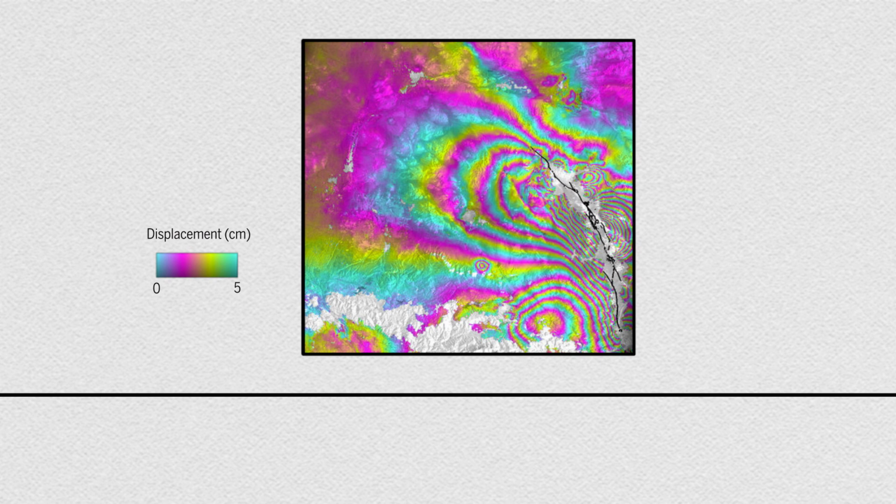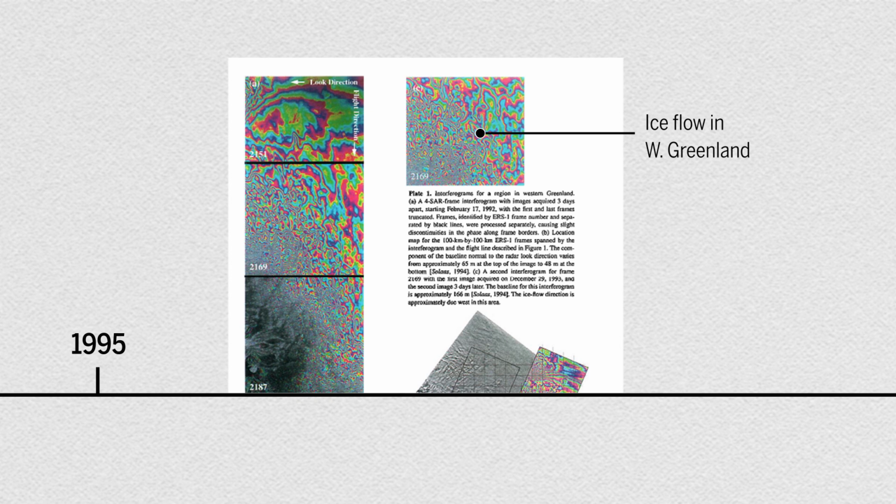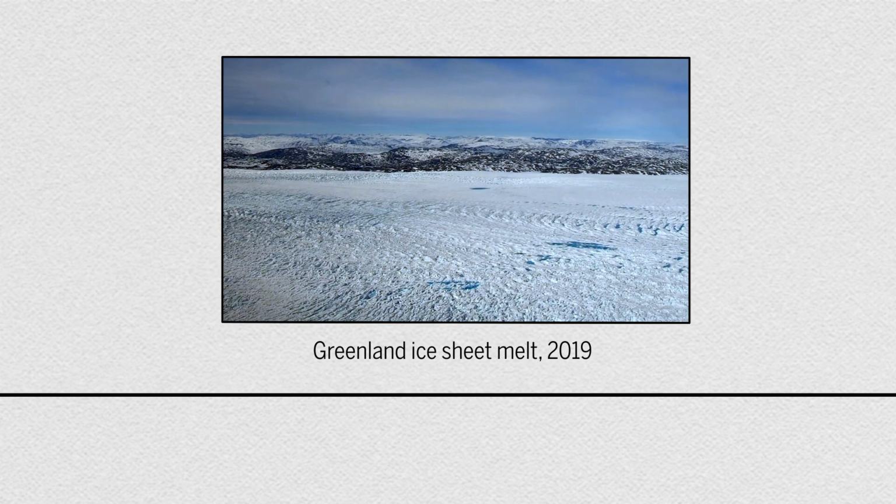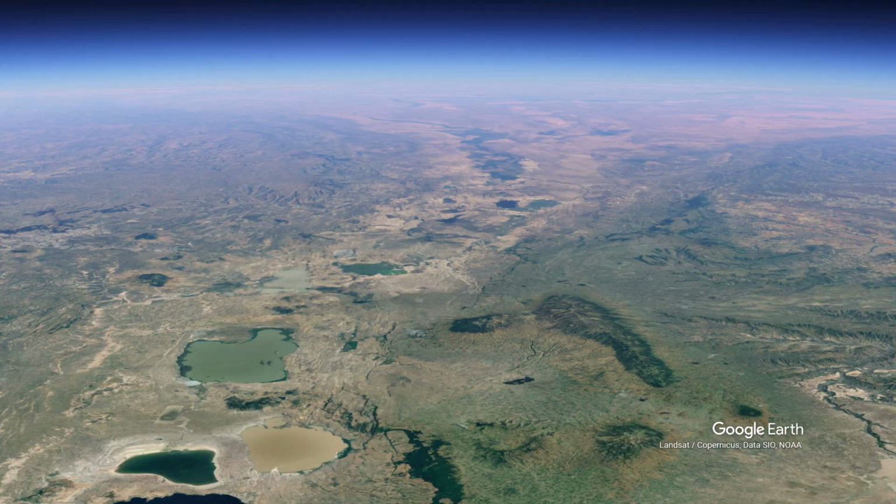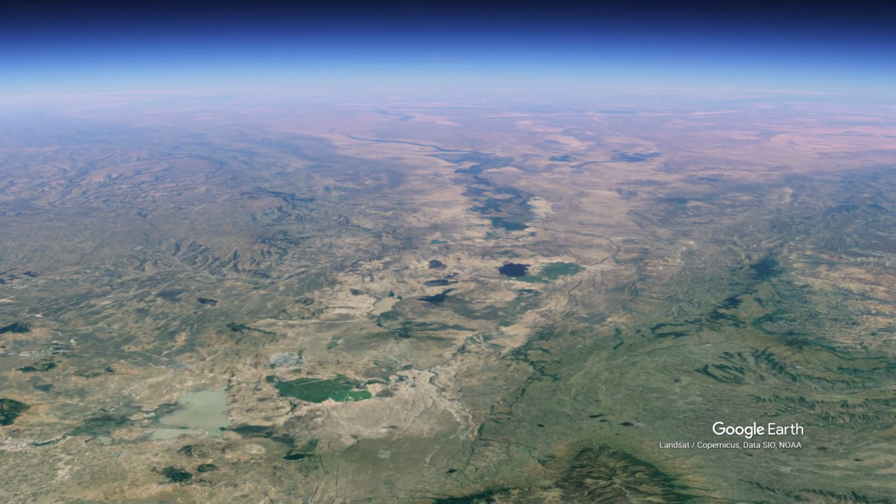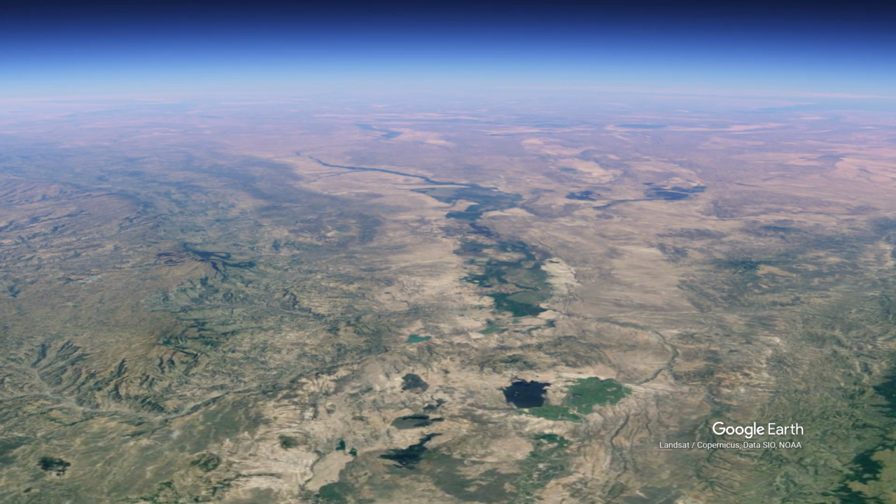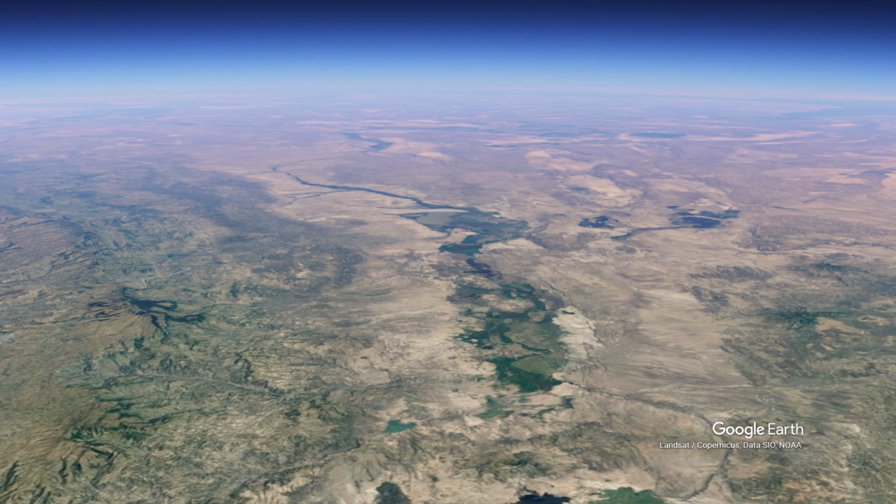Colors on the map show meters of movement concentrated along the faults. The technique also revealed changes in the land miles away from the earthquake's epicenter. 2 years later, glaciologists used InSAR to measure the flow of ice streams in Greenland, which accelerated as the planet warmed. More recently, geophysicists were able to detect signs of deformation at several volcanoes in the East African Rift Zone, some of which were thought to be inactive.